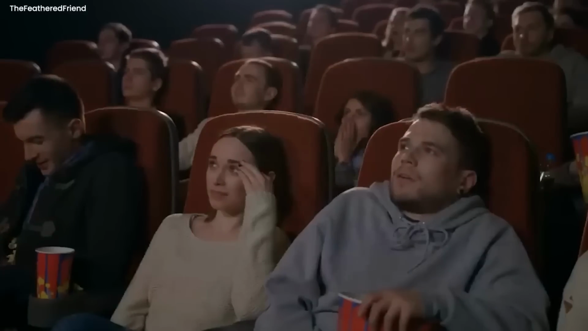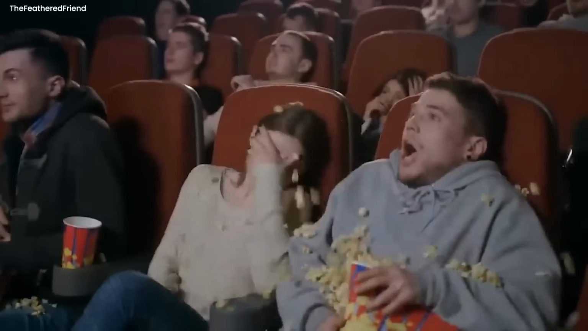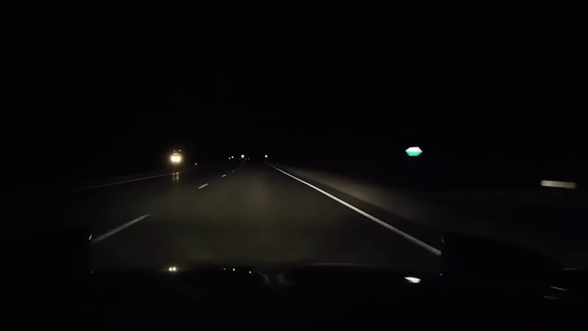Terrifying dashcam encounter. Many viewers may feel uneasy after watching the video, which shows a scary incident caught on a dashcam in a remote location. The person in the car claims that although it looks like a scene from a horror film, it was actually an authentic experience. A four-legged monster sprints towards the vehicle in the video and jumps on top of it.